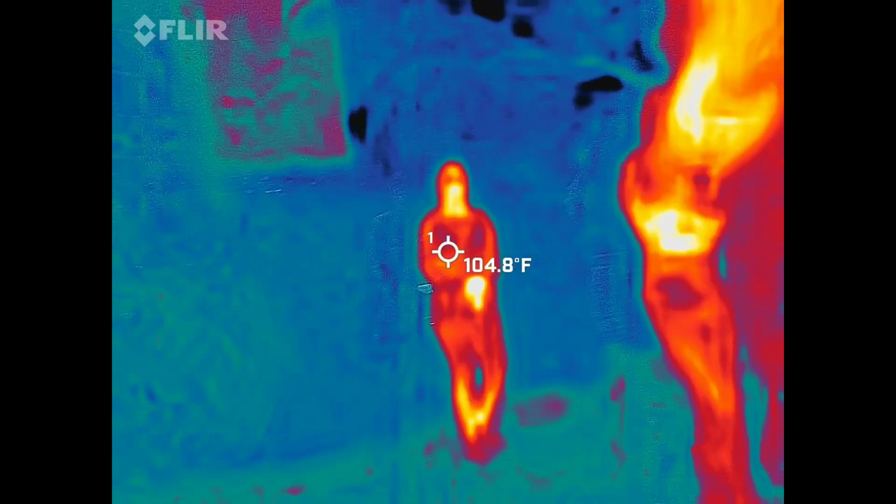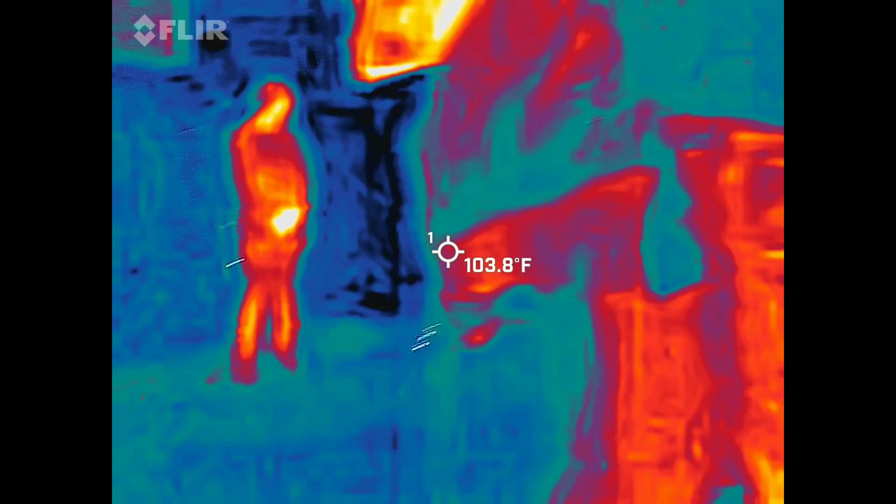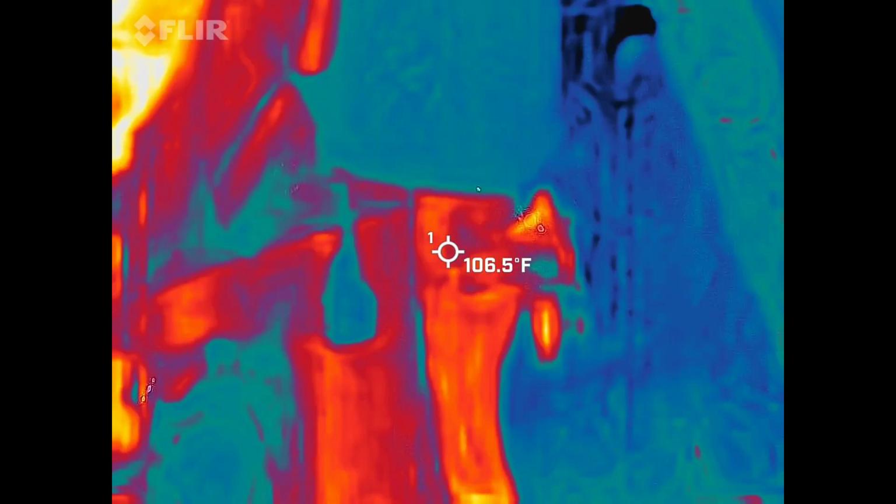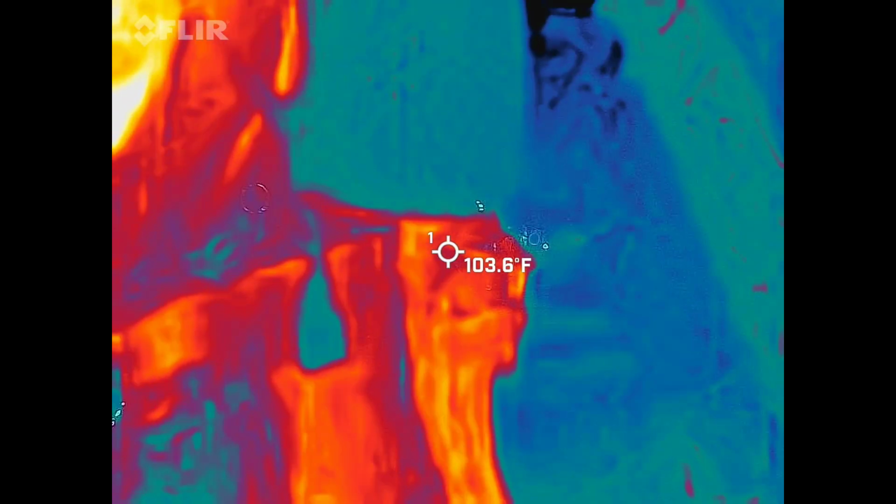Let's let this very large group pass through, and we'll wrap this location up. Where are you going? Yeah, you're so right. My bad. I'm not even joking. But it's cool, you know.